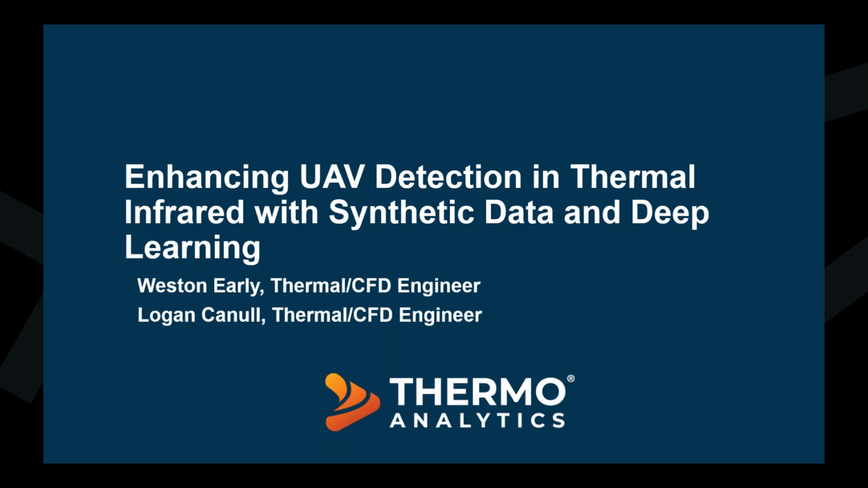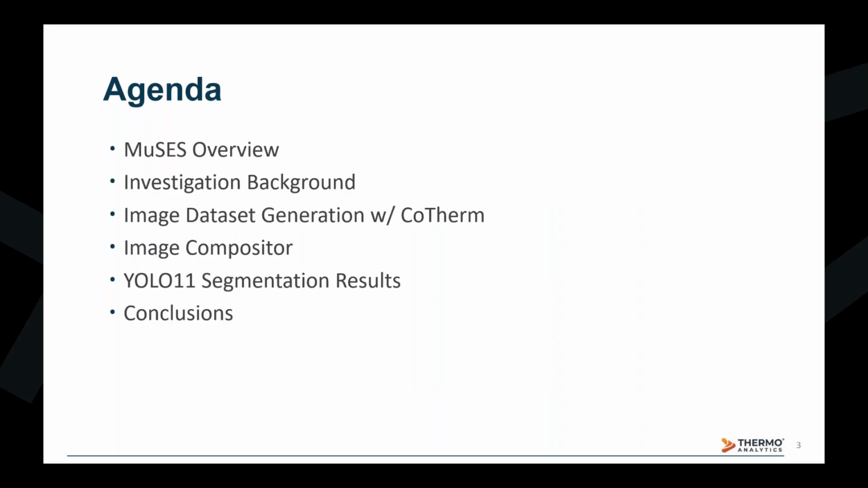Hello, everyone. Today we'll be presenting our work on enhancing UAV detection in the thermal infrared with synthetic data and deep learning. We'll be going over our thermal analysis tool and EOIR rendering tool MuSES. We'll cover the setup of a few UAV thermal models that will be used to create a long-wave infrared dataset